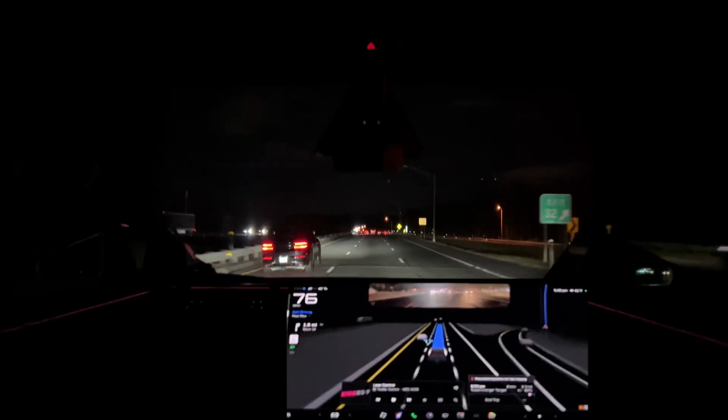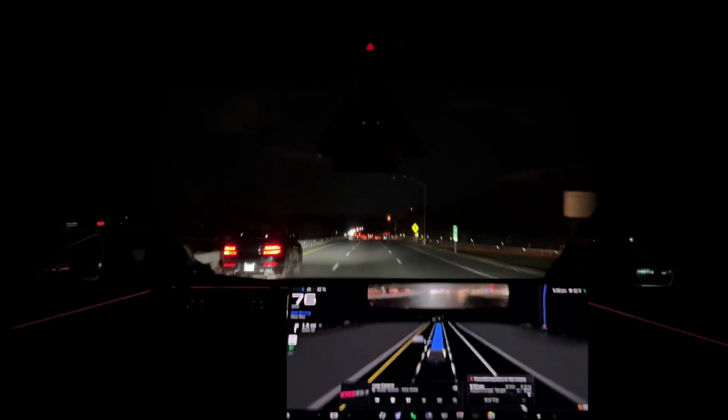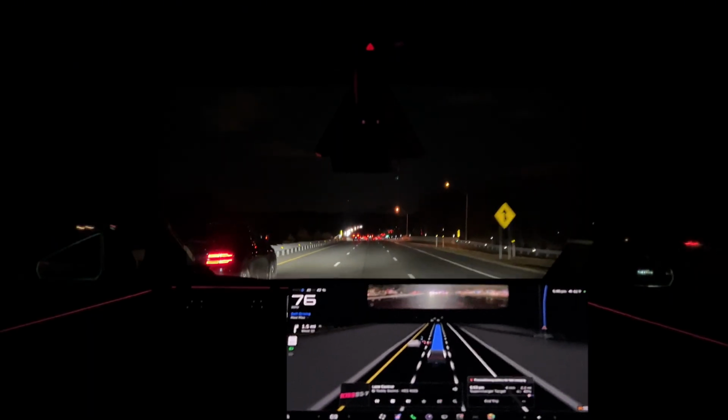Solar, I'm hoping these clear skies hold out. That'd be nice.